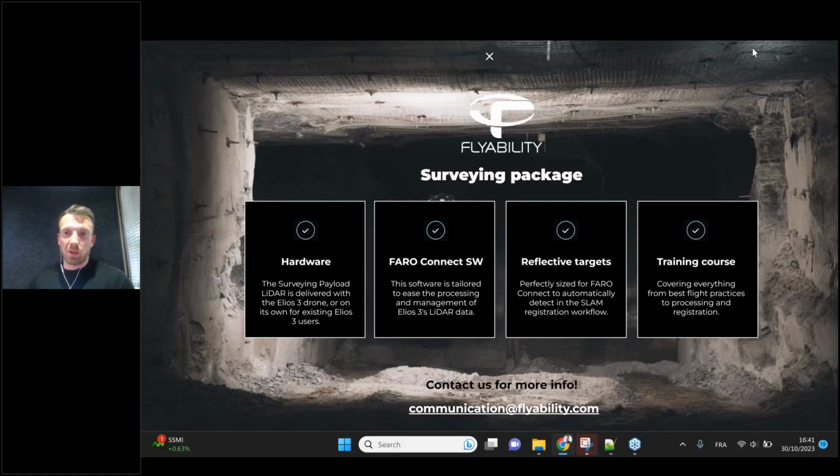Just to finish up and review everything that we've gone through already. On the hardware side, we now have the survey payload with LiDAR, delivered with the Elios 3. We also have Faro Connect, the adaptation from GeoSLAM now to Faro, which allows us to use their SLAM algorithm to produce really nice high dense point clouds, which are precise, accurate. We can also do all the georeferencing within Faro Connect.